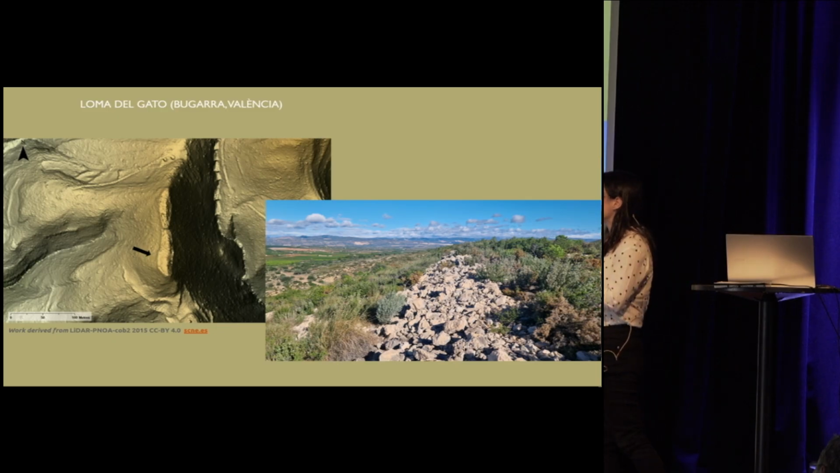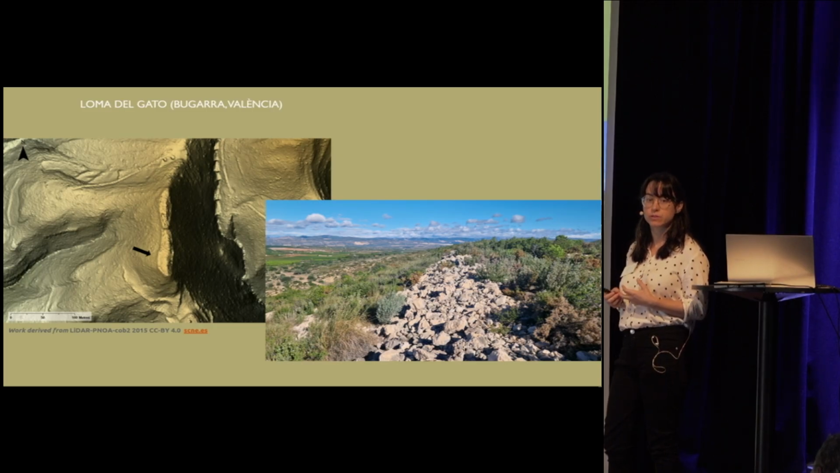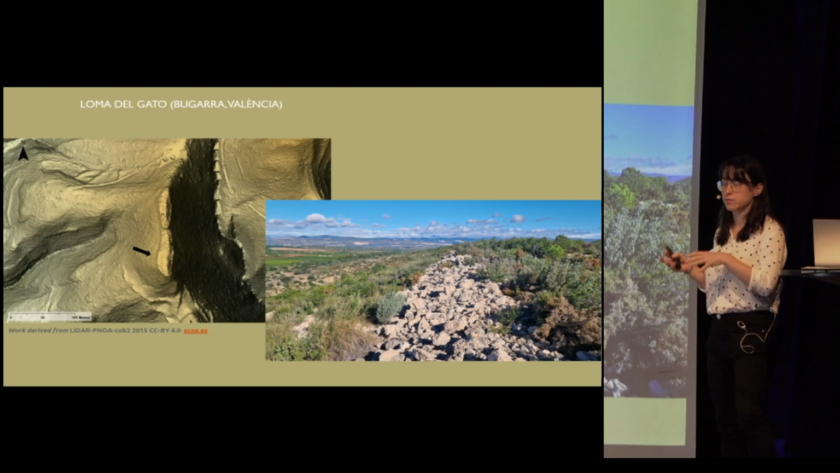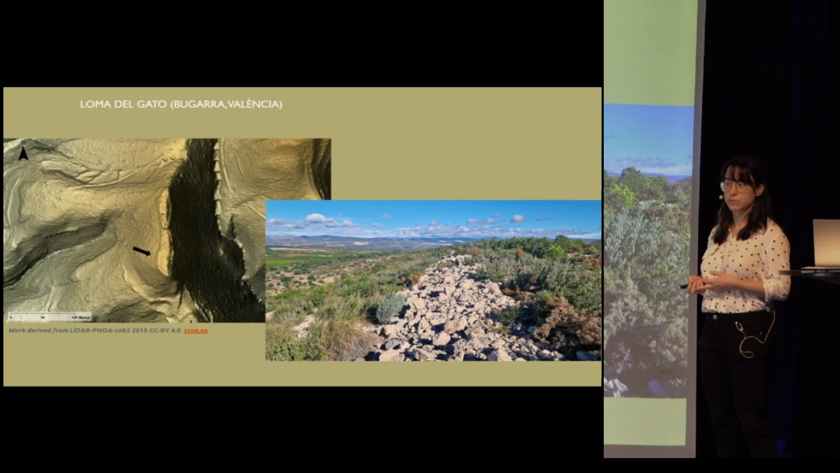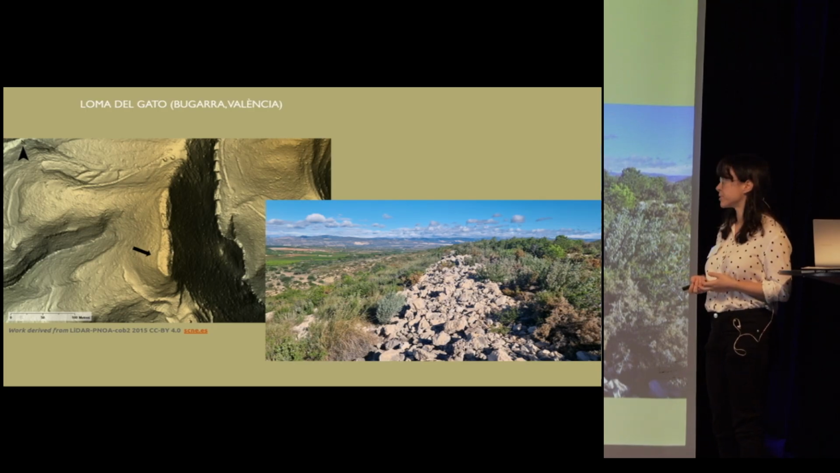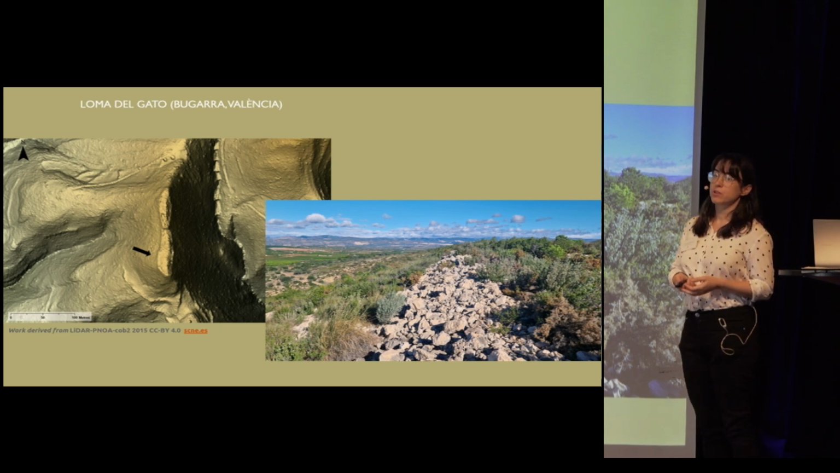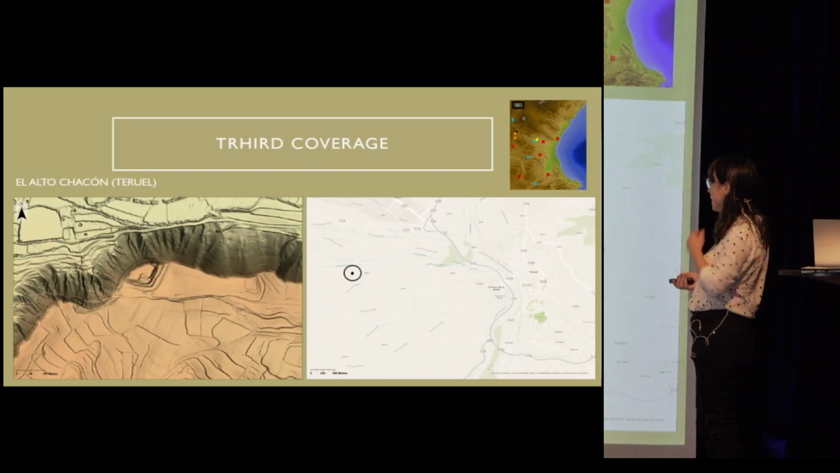But this also proves quite useful now that the Spanish government is moving a bit more into the study of the Spanish Civil War. I'm very sure LiDAR can be very useful to find, in these more remote places where there were not even battles, just locals trying to build structures to defend themselves, and in many cases they were just dry stone walls.